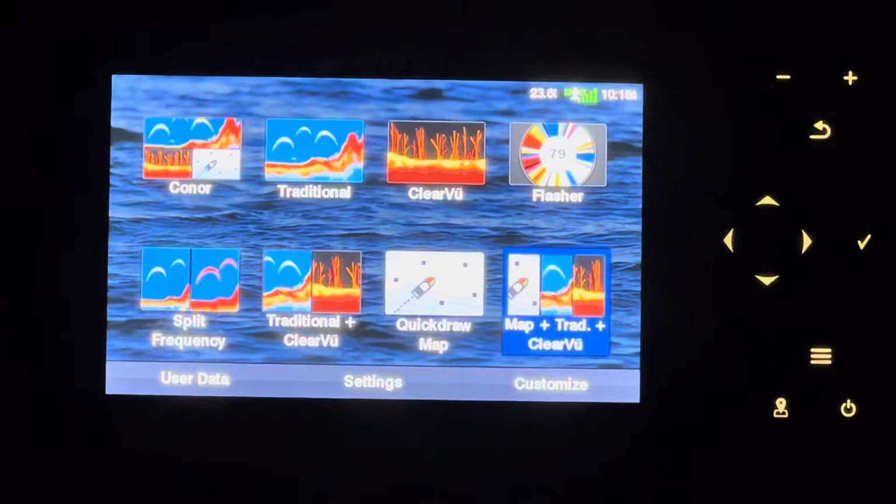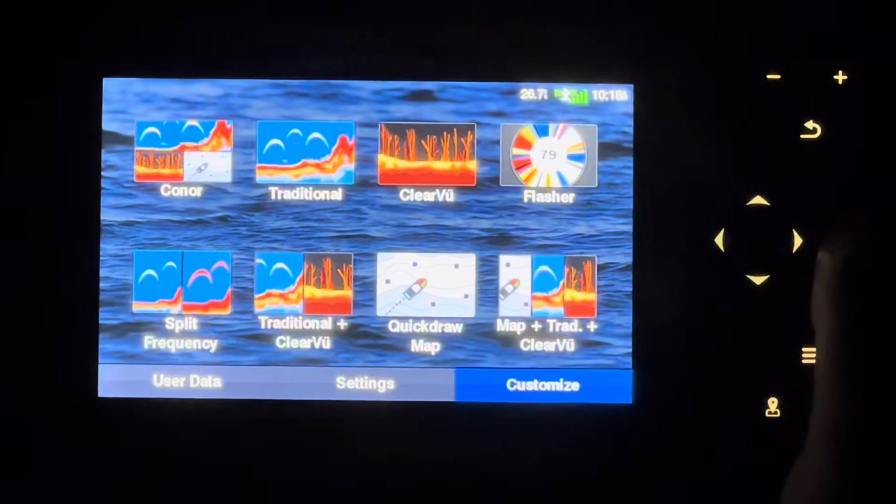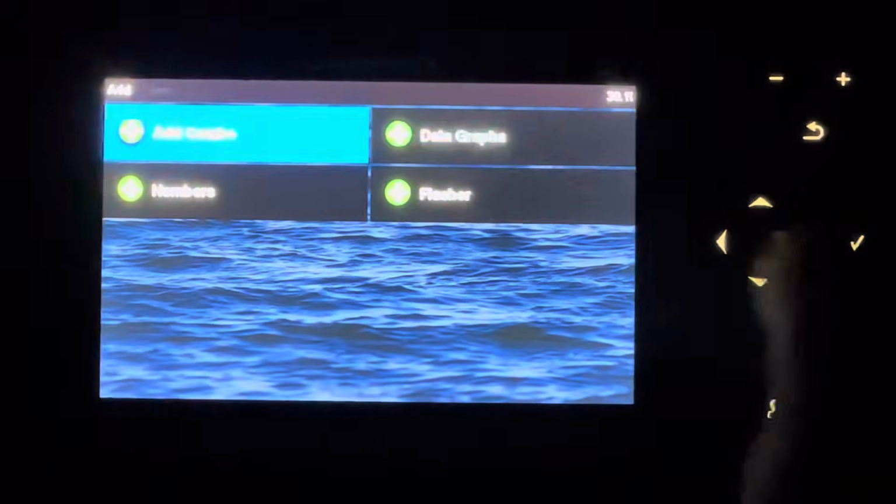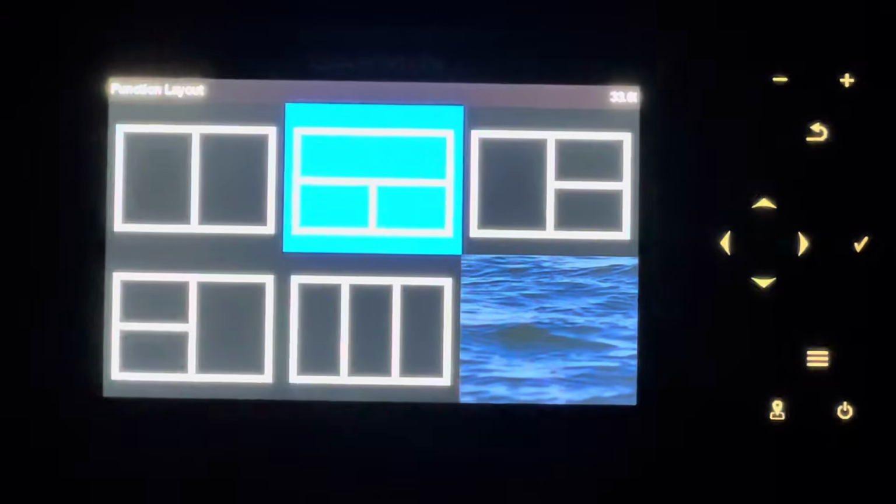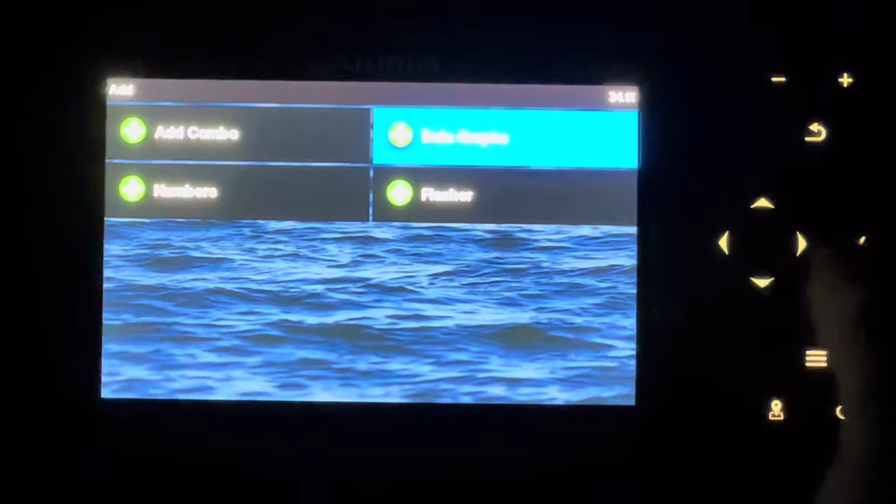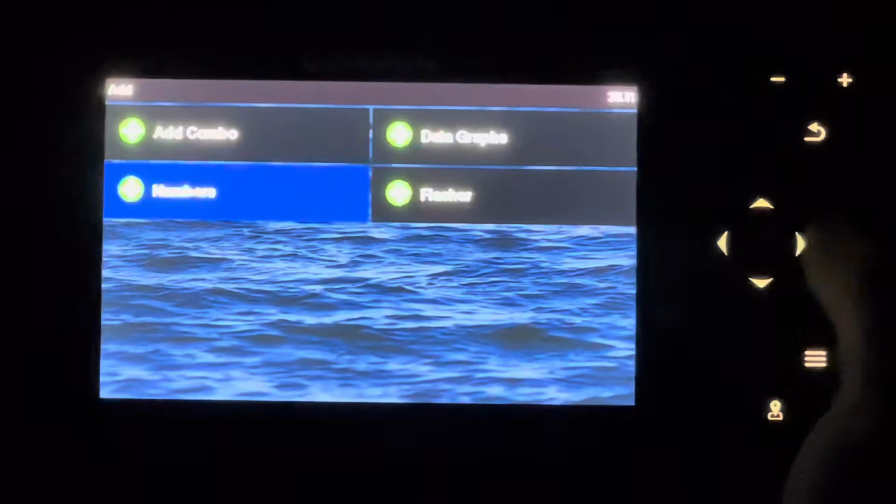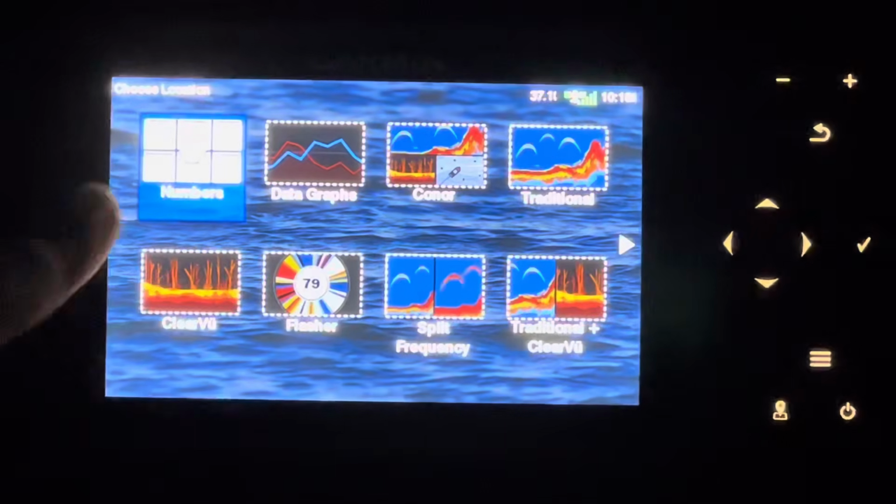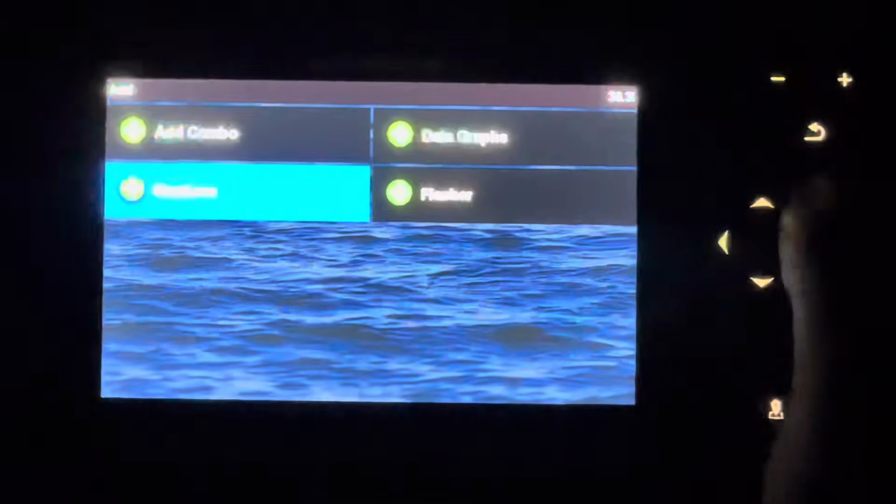But did you want to show them how you can actually set it up? Yeah, on this fish finder with most of these, there's a customize option. You're able to add combos, so you can do any of these specific layouts. We made one for Connor already, I'll show you guys. It's where you put your different things. You could do maps up top, clear view down the side, and your traditional sonar over here. It just shows you everything you can do. You have data graphs on each of these, and then you go back to numbers. This will tell you what your GPS speed, your latitude and longitude, and stuff are.